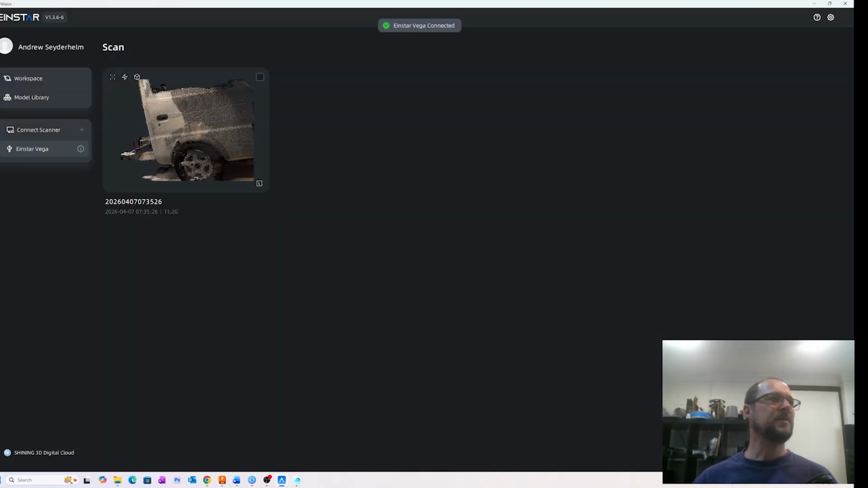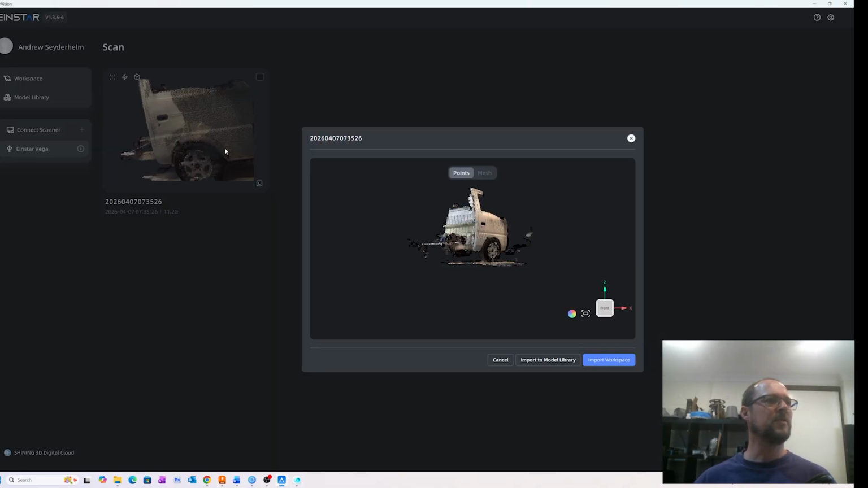So what happens if you connect your Einstar Vega? It comes up with the option to connect to the computer, and it automatically detects what's on your computer. So I can click on this. I can see a little preview, right? You can see there's a lot of junk going around, and I can just import it into the workspace or into the model library.